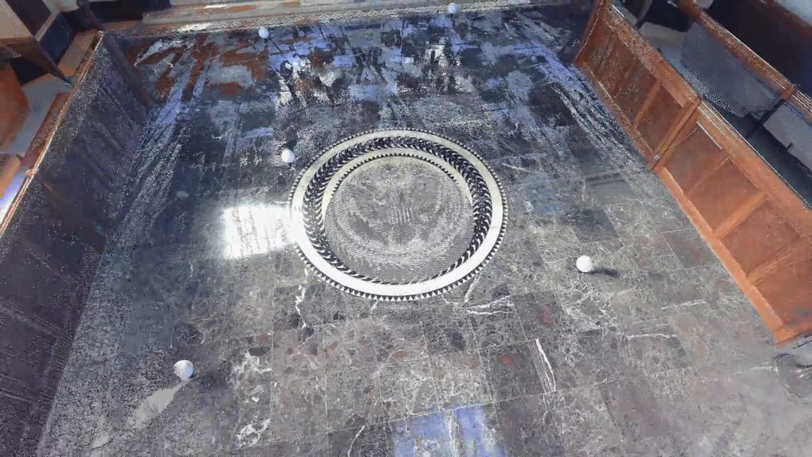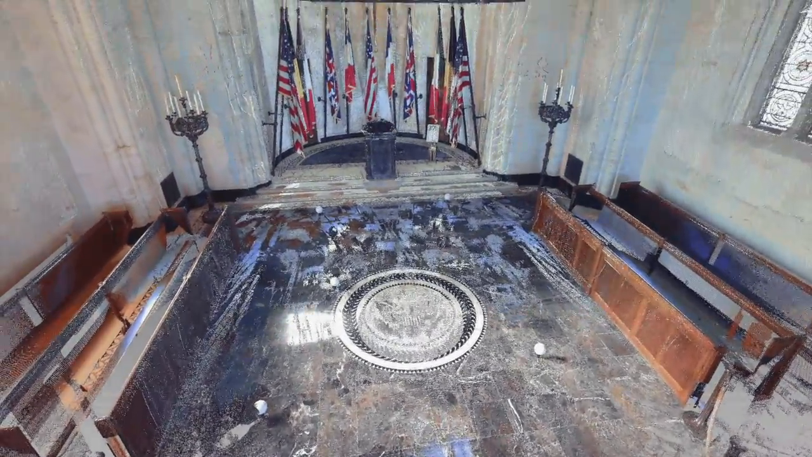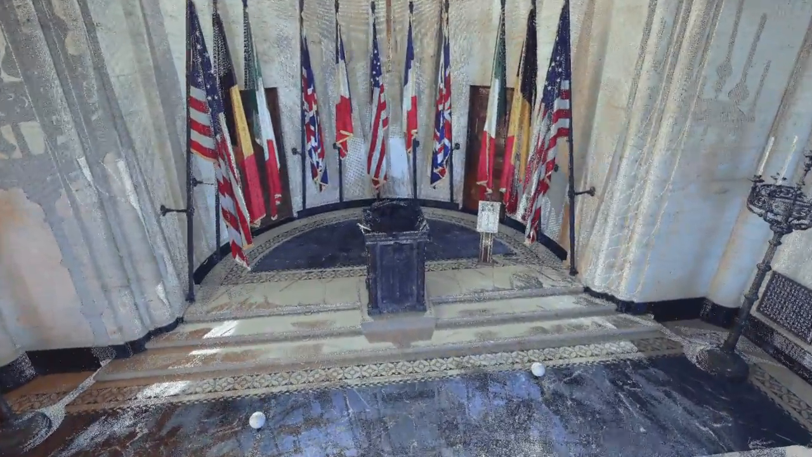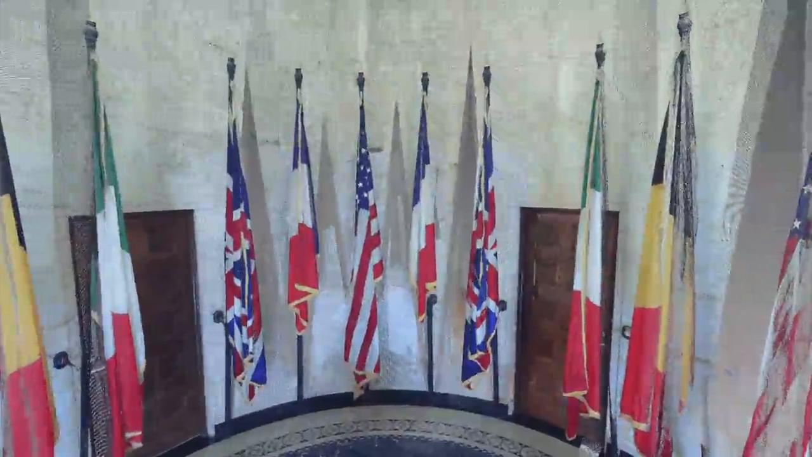The area near the cemetery was fought over for 1 month, an area that stretched 3 miles wide north to south and 21 miles long east to west. The altar is backed by a semicircle of flags of the United States and the principal Allied nations in World War I.